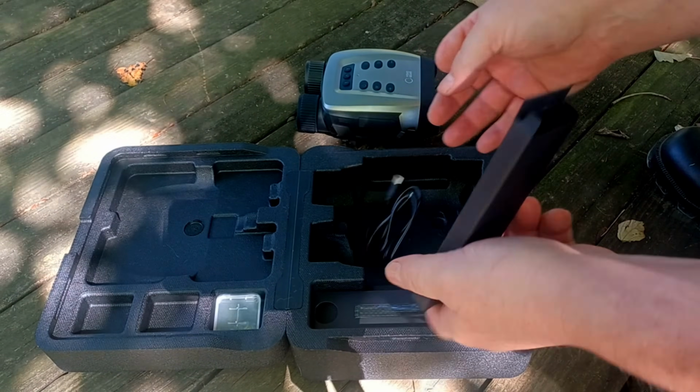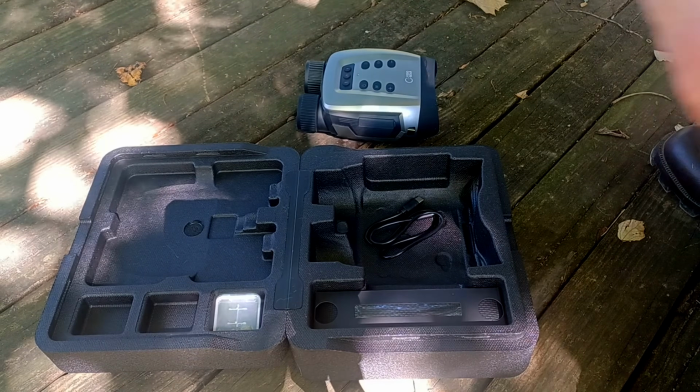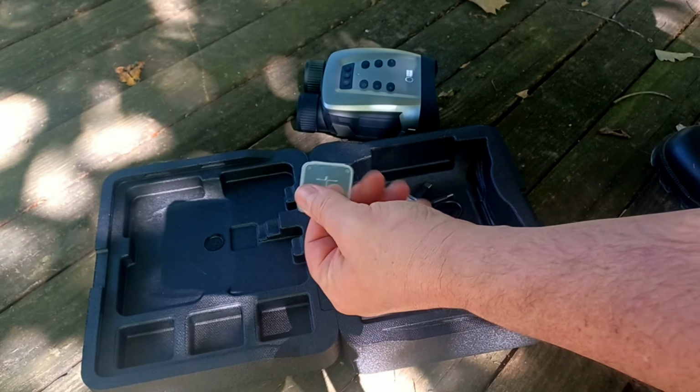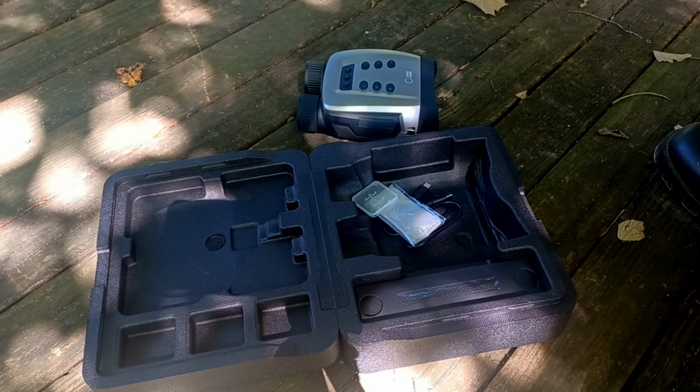You got your USB cord. It takes a Type-C USB for recharging. Comes with a lens cloth. It also comes with a micro SD card and a little carrying case for the card, which is already in the unit.